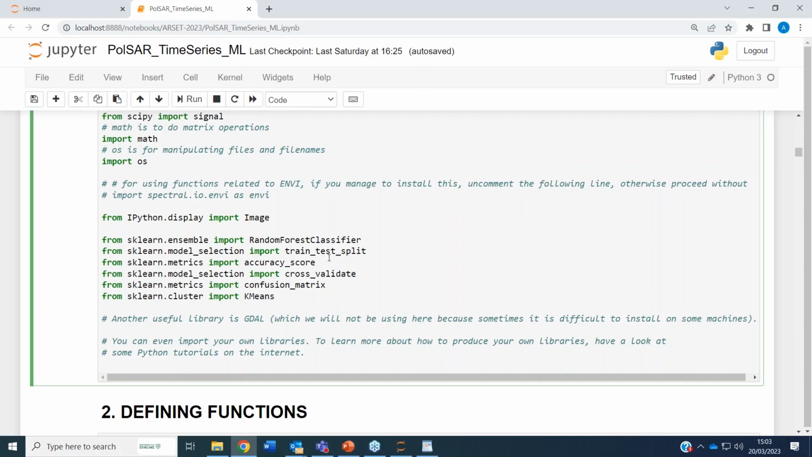So you see there are libraries for random forest, for validation, and for k-means. Scikit-learn should come with the Anaconda installer. If for some reason it doesn't, then you will need to install it using either pip or conda. If you have a look at the Word document that I shared in the folder, you will find information about how to use conda to install any libraries you want.